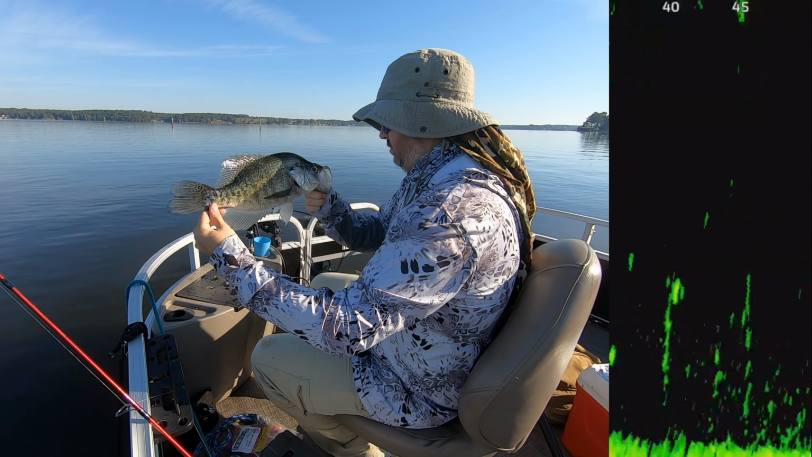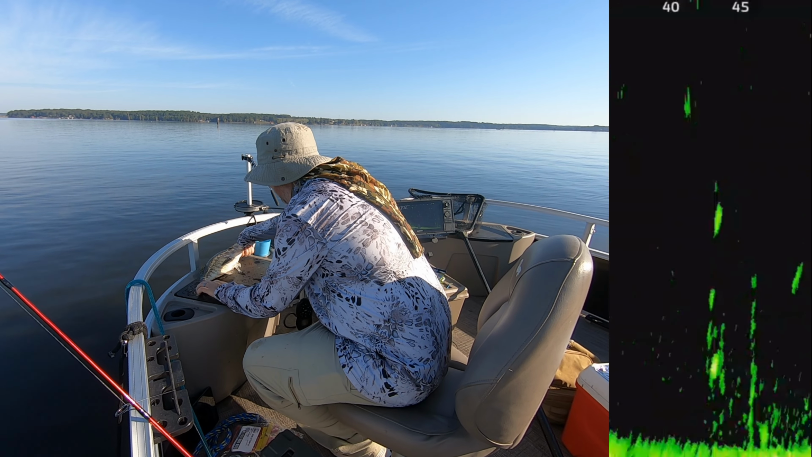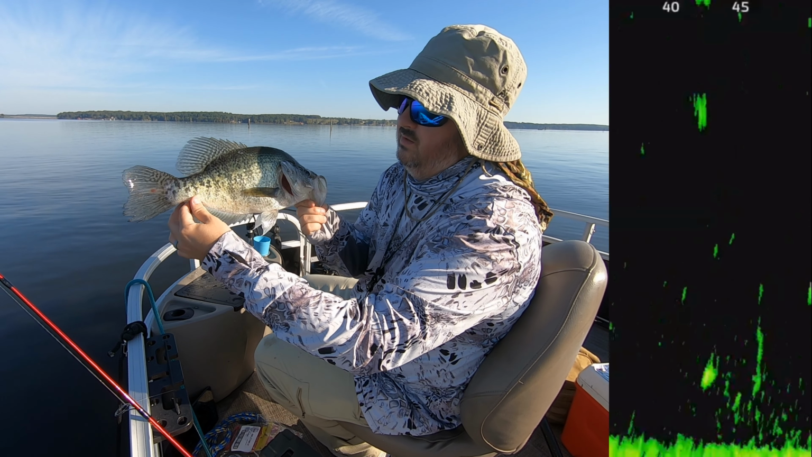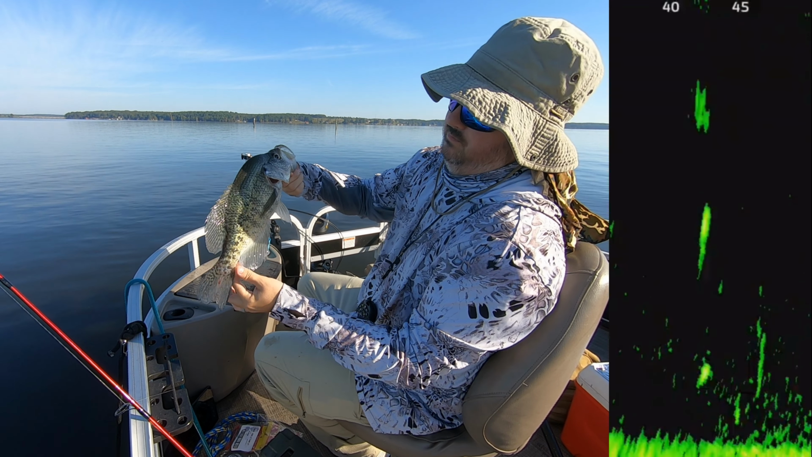This is probably the 15-inch fish. That's a big fish. That's a good one there. Let's see what. That is a 15-inch crappie. Big, feels like maybe 1.5, 1.6, somewhere around there. That's a big boy. Real big.